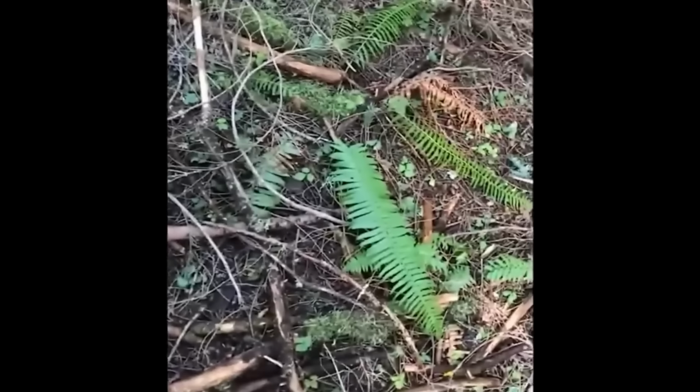This video was recorded by a hiker in the boreal forest region of Canada, and during his hike, he felt an unsettling sensation of being watched. The hiker then pans his camera around to capture the surroundings, but he notices something in the distance. Zooming in on the mysterious figure, he realizes it's looking directly back at him.